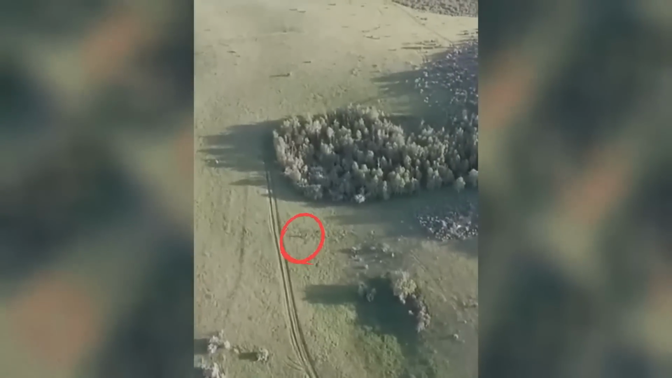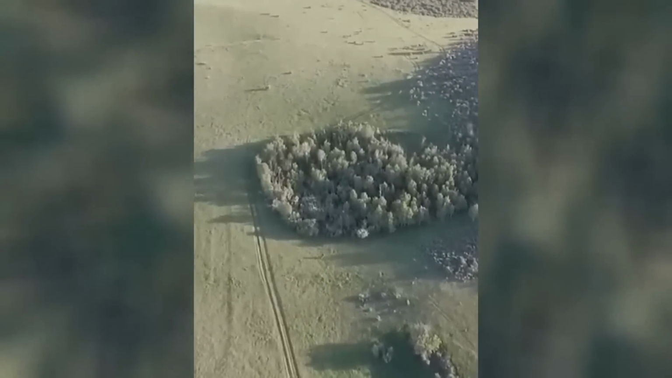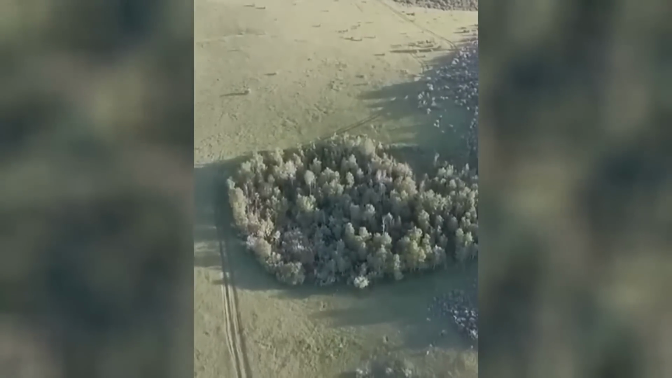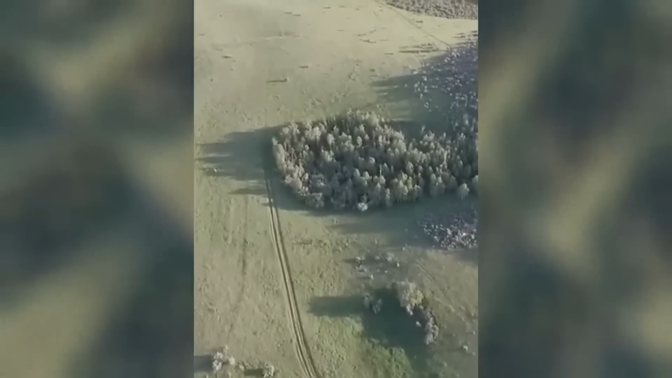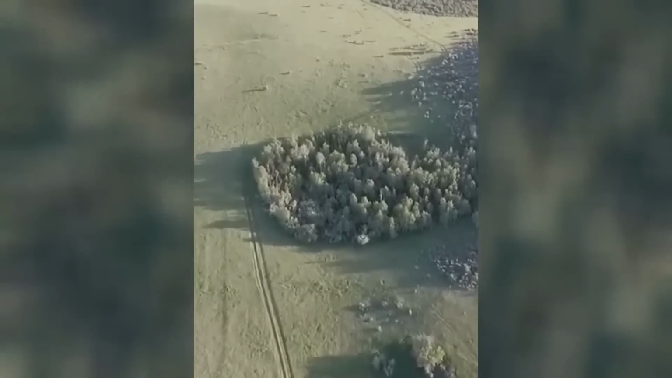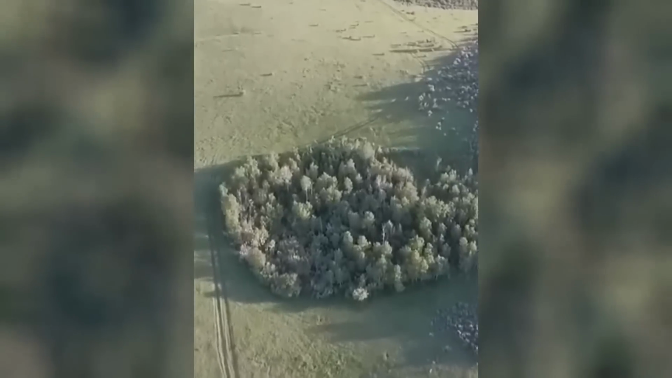A drone in Idaho recently picked up this footage of what many are saying is a Bigfoot. It's kind of hard to see, but there's a hairy creature running across this pasture headed for this little part of the woods, heading for cover. Like I mentioned, unfortunately, it's kind of far away, but what do you guys think here?